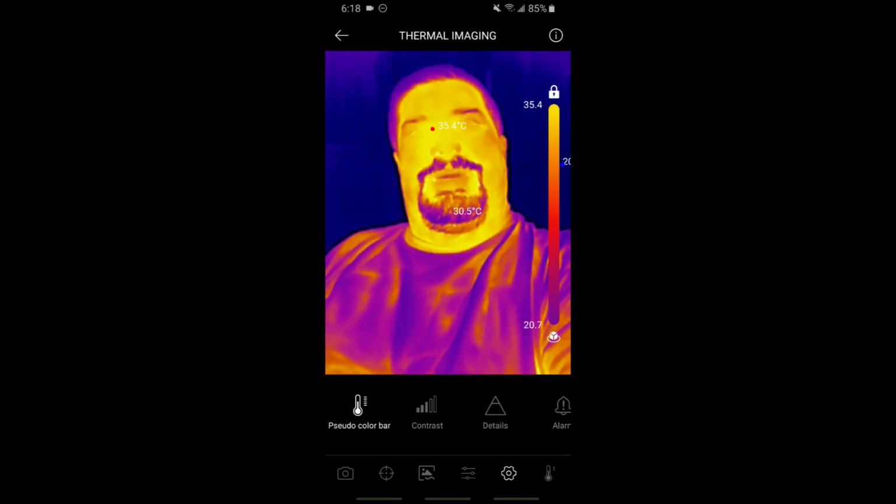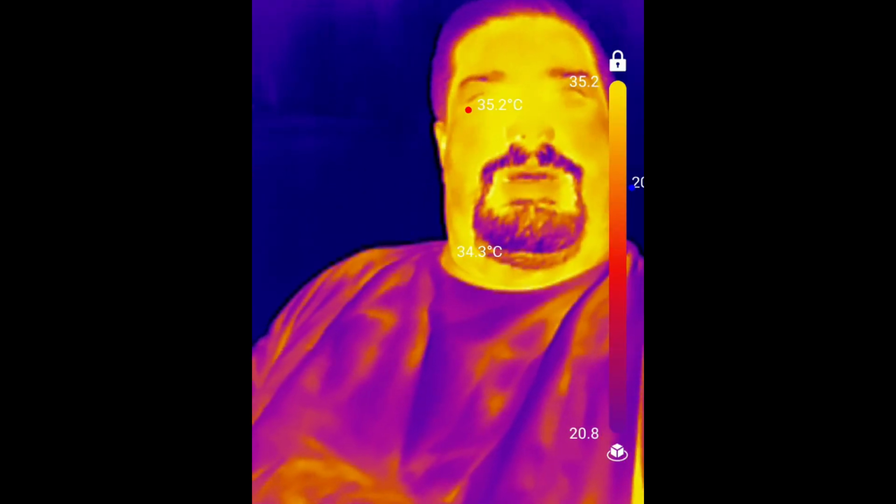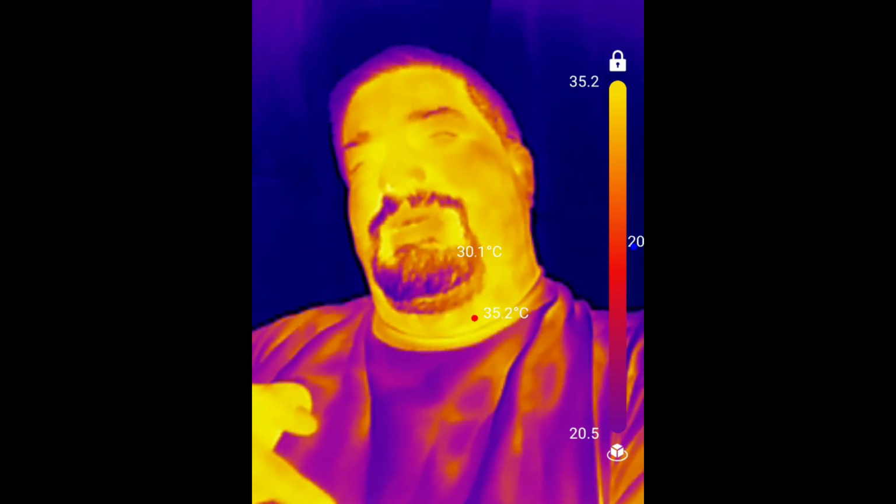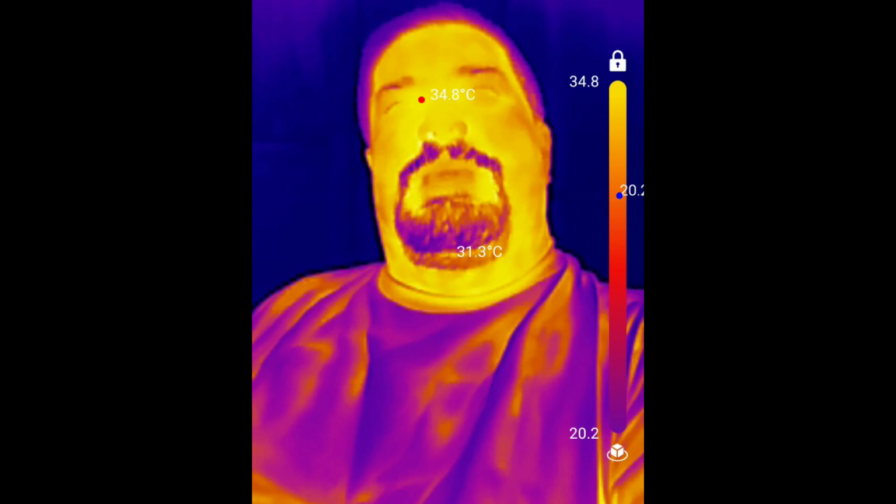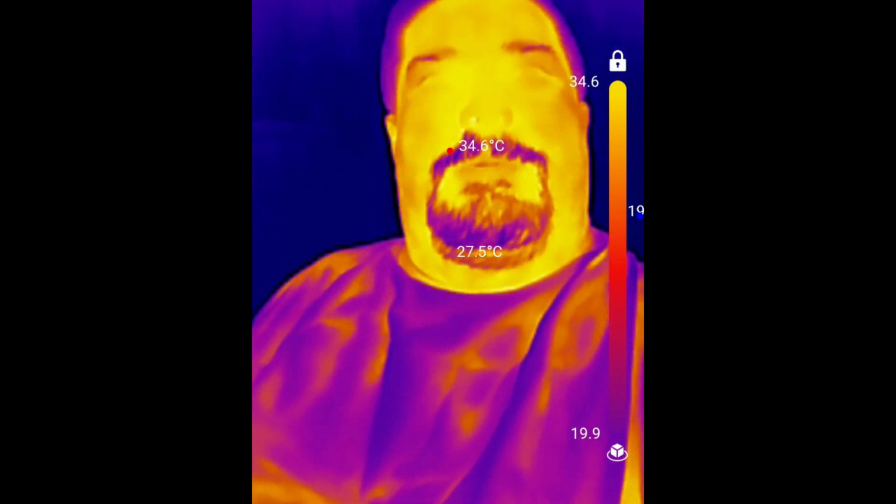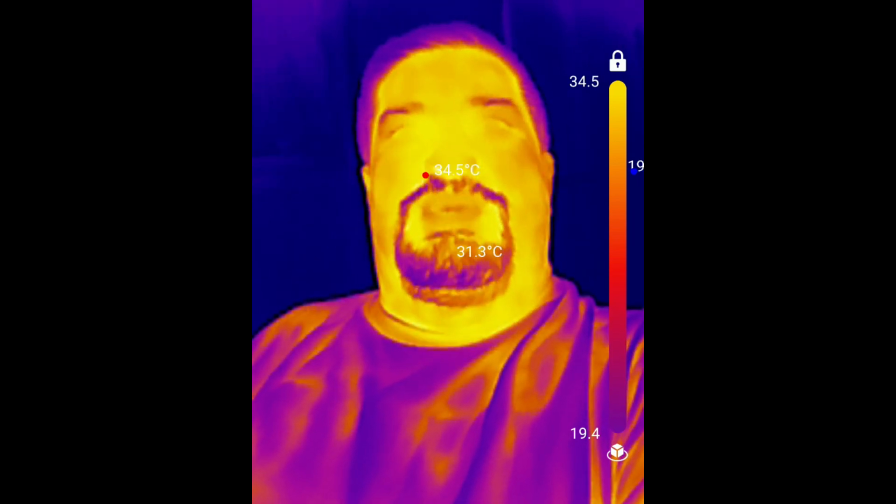That's going to bring us to the end of the video. Anybody that's looking for a thermal camera that won't break the bank, I can highly recommend the TC View TC001 thermal camera from TOPDON. I can find no fault here. Once I figured out what that clicking was, now that I know it's the shutter for the camera, I can't find anything wrong with the thing. I enjoy it. I think anybody looking for a cheaper thermal camera device will enjoy it.